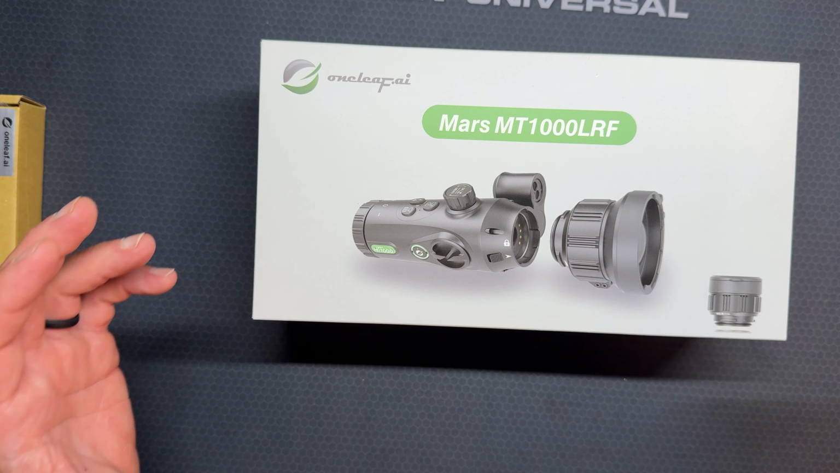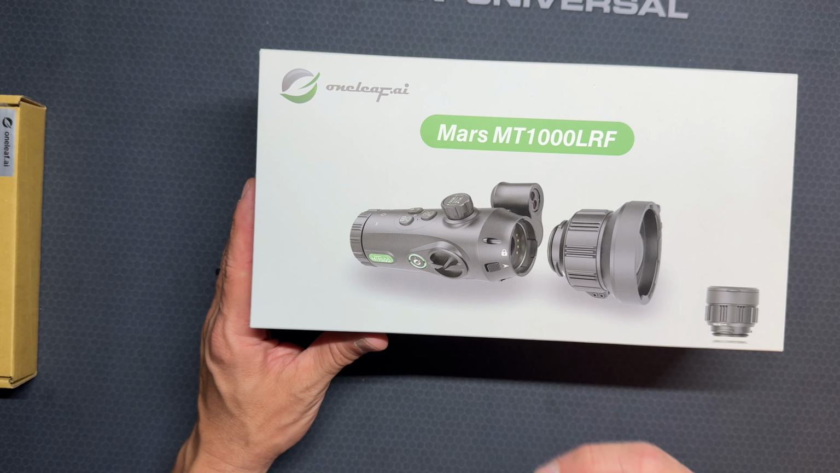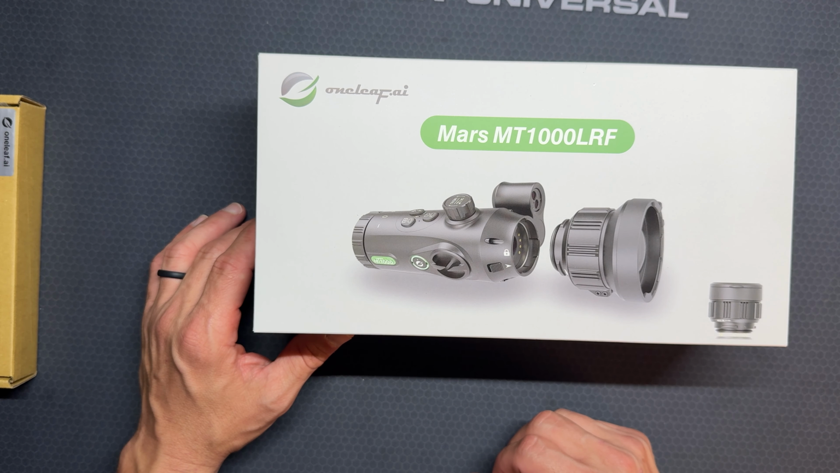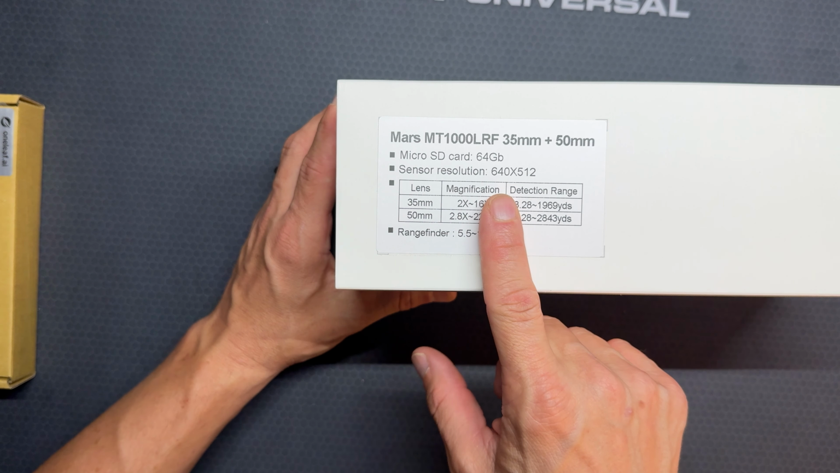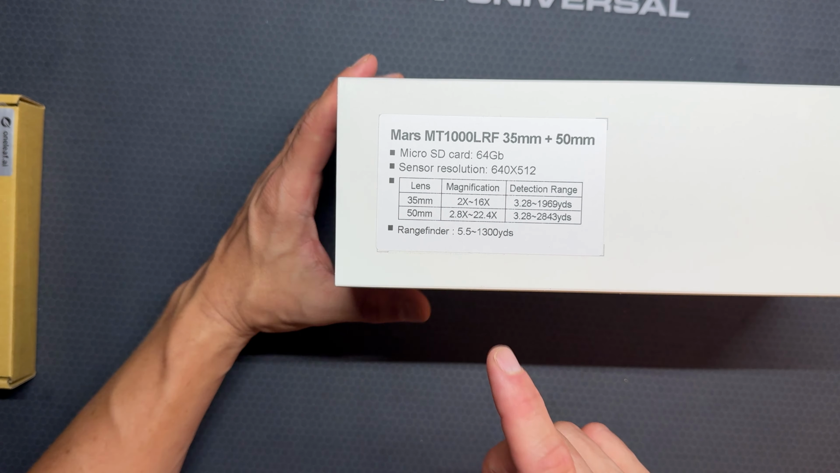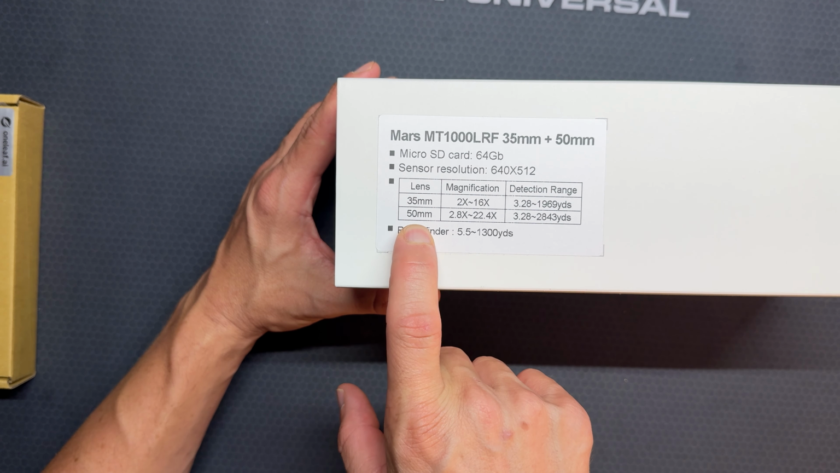So quick breakdown on what this is. This is a thermal optic that you can mount to a rifle. It's got a ballistics calculator in here, laser rangefinder, and obviously the thermal portion of it. So let's get into the quick specs real quick. This is a 640 by 512 resolution, and the kit that they sent out is the 35mm lens with the 50mm lens kit.